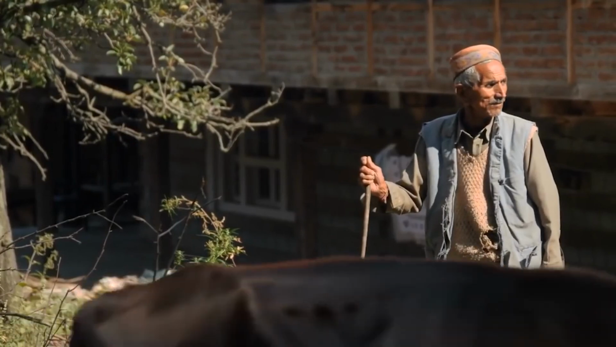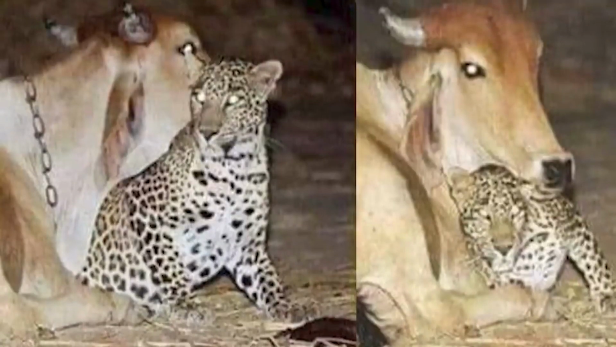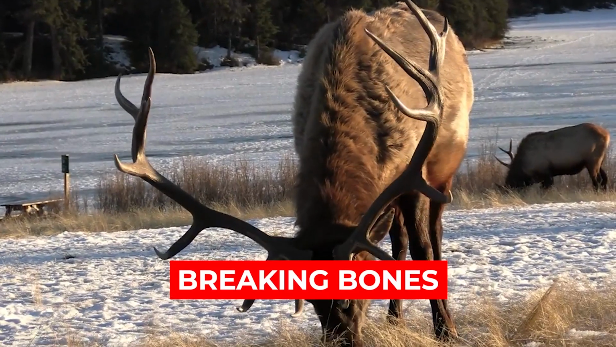Sadly, villagers still want to scare the leopard from ever entering their properties again, afraid that one day the leopard may find a child and decide it is hungry for meat. I can feel the cow's heartbreak from way over here. Number 5. Breaking bones. We always fear breaking one of our bones.